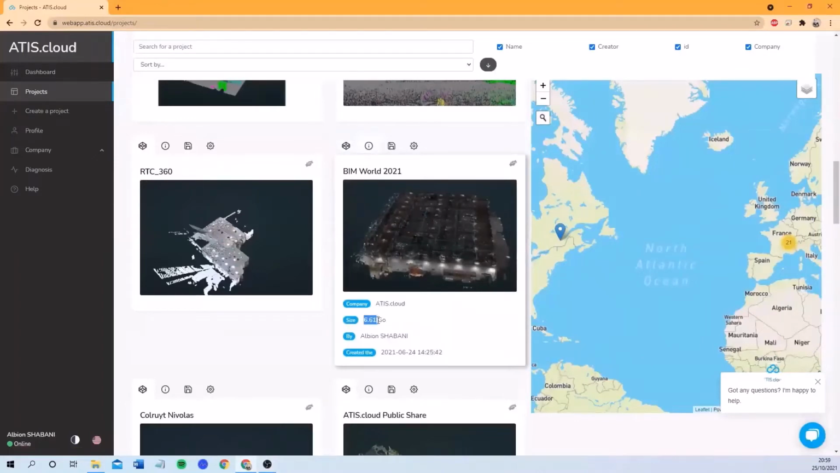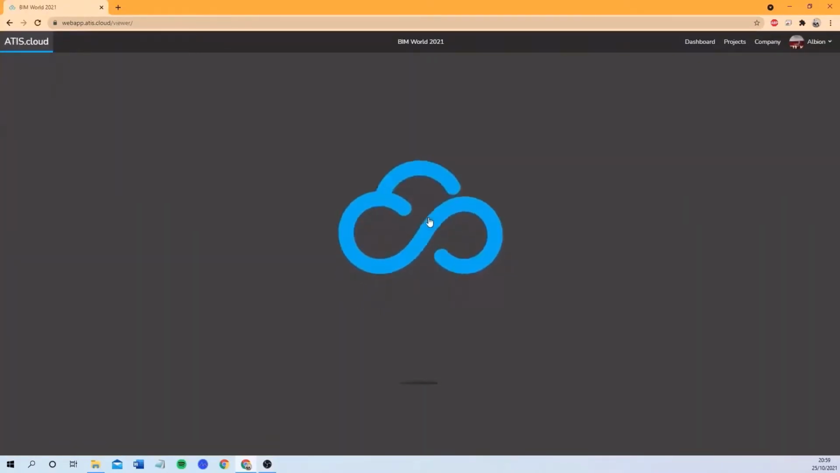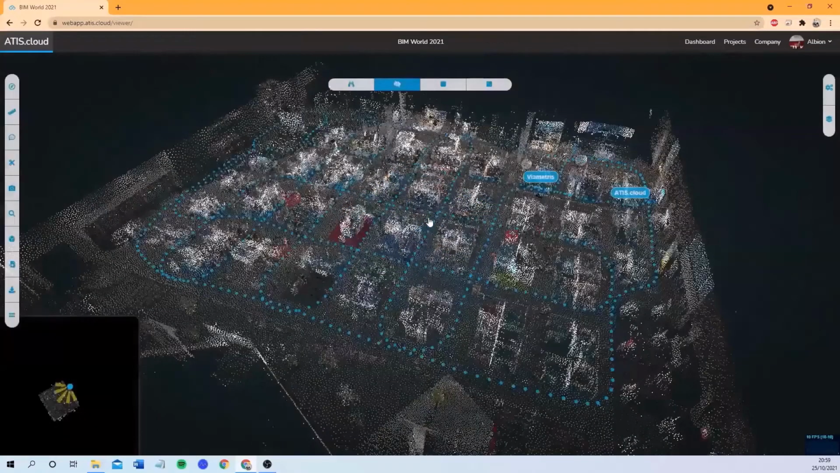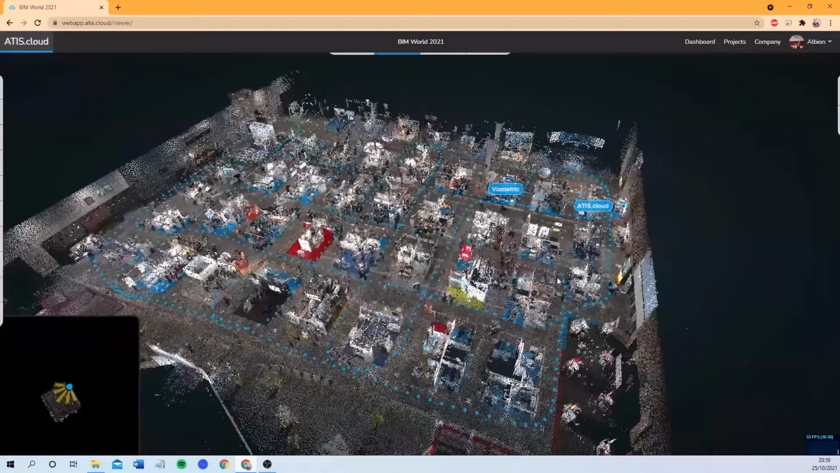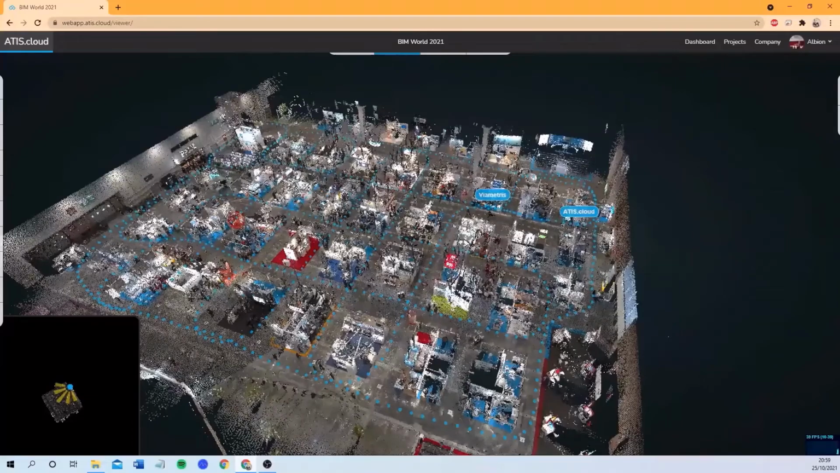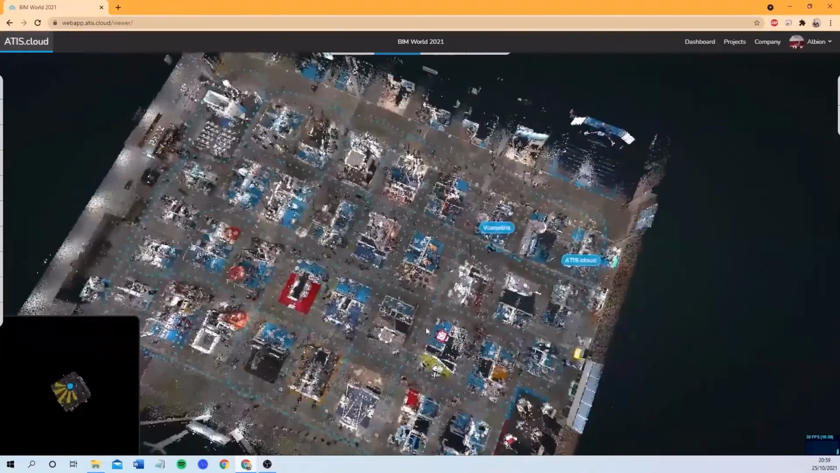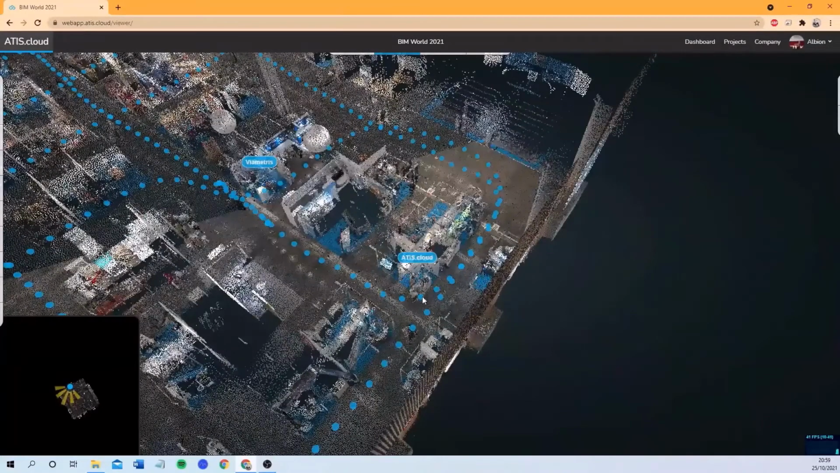We have a project of 6.61 gigabytes. This scan was captured during the event at Paris BIM World, where we were present. While capturing the environment, this scan does 360 images, the blue bubbles that we are able to see here, and we were able to link them correctly, so you can have the bubbles integrated directly on ATIScloud.